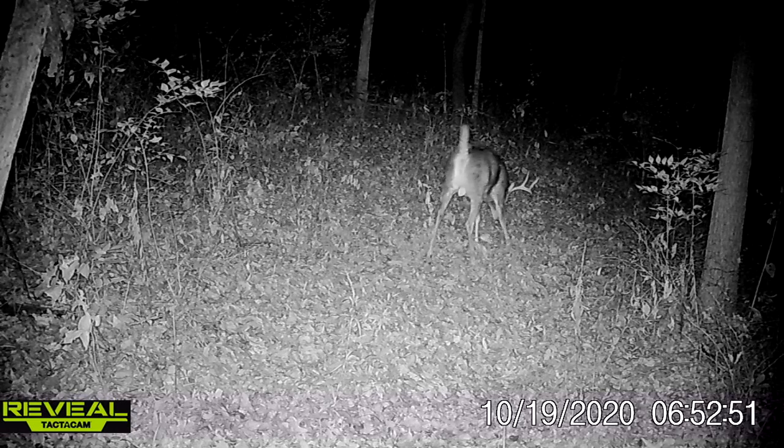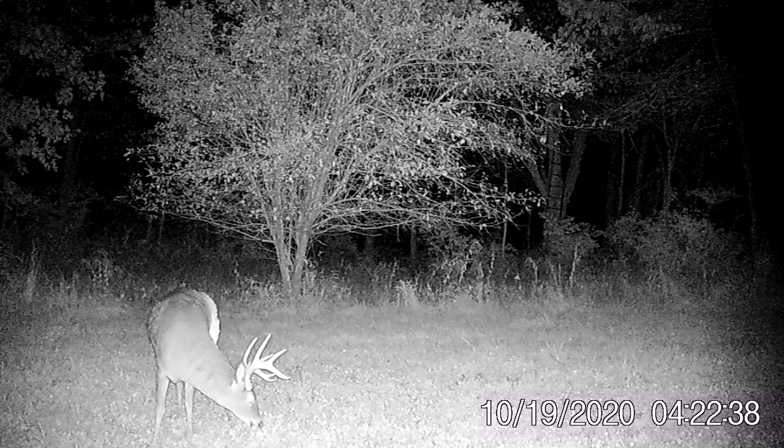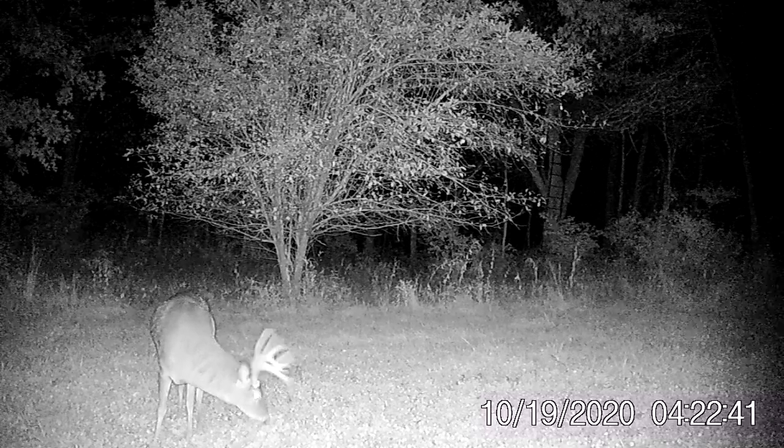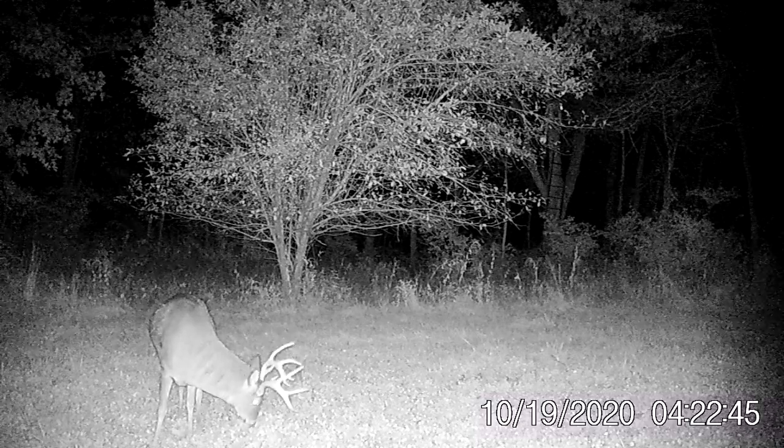So that's important. If you're intel wise, this camera helped us harvest a number of deer because the videos showed us where they're coming from, what paths they were taking, what times they were going, how they were acting.